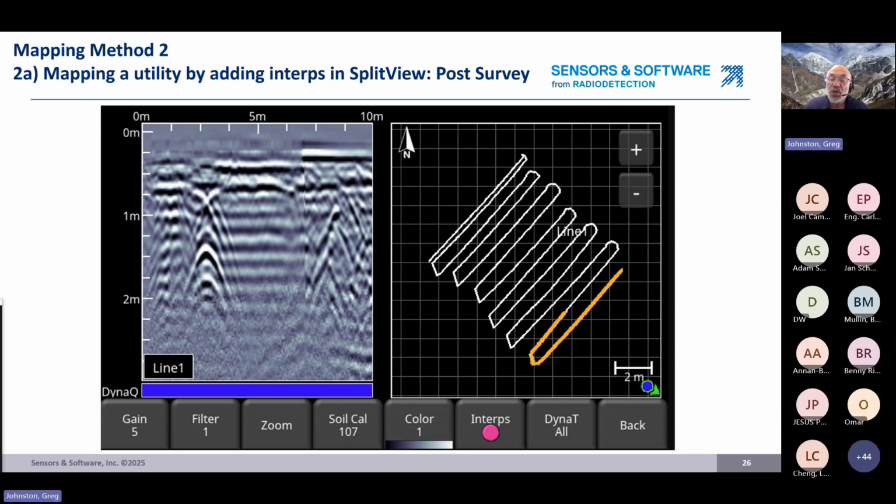So you can move the orange line to a different part of the cross section. And this allows you to quickly line up hyperbolas from the same utility. So the start of the GPR line, position 0, starts at the beginning of the orange line. So note that the hyperbola is about 2 meters in at the start of the line. So let's add field interps to the hyperbola, move the orange line, and then add more field interps and see if we can follow this utility and confirm that it is a utility and also map it.